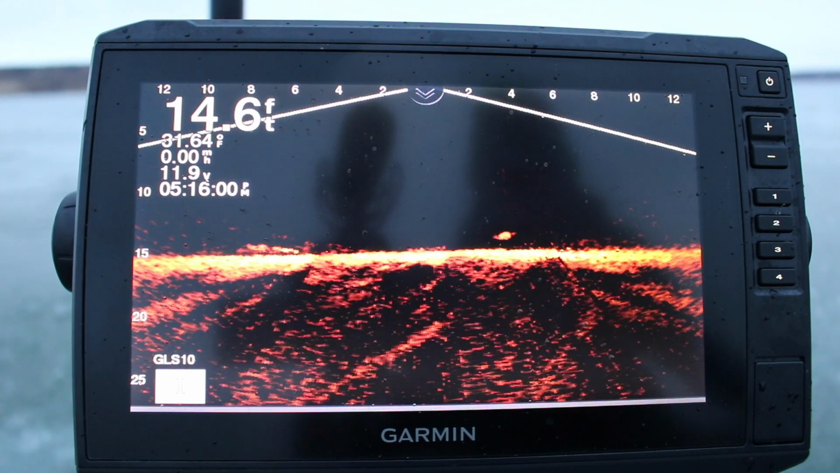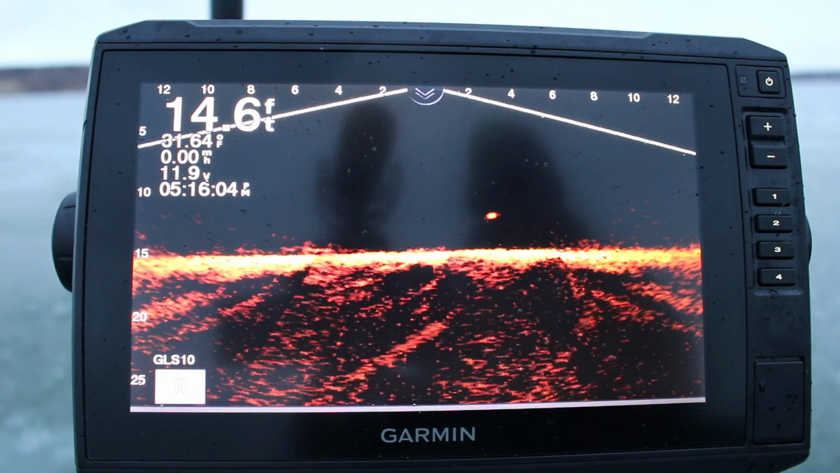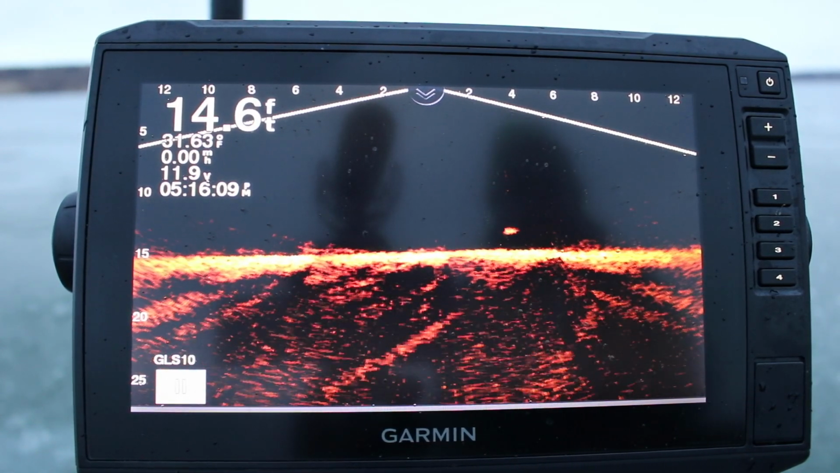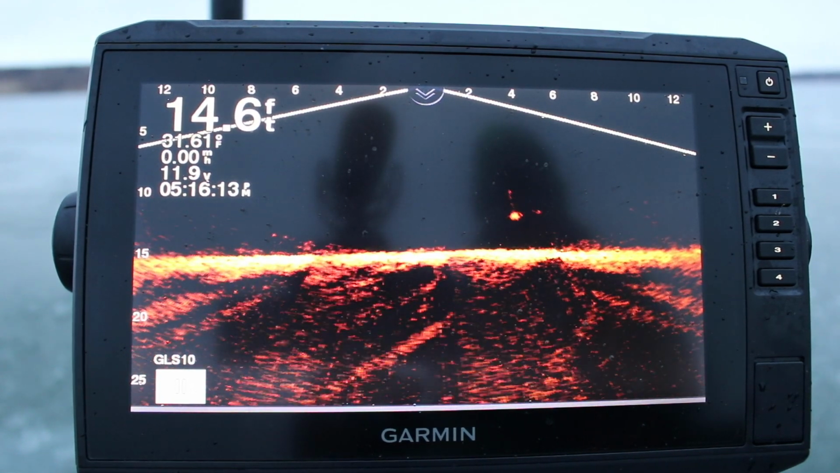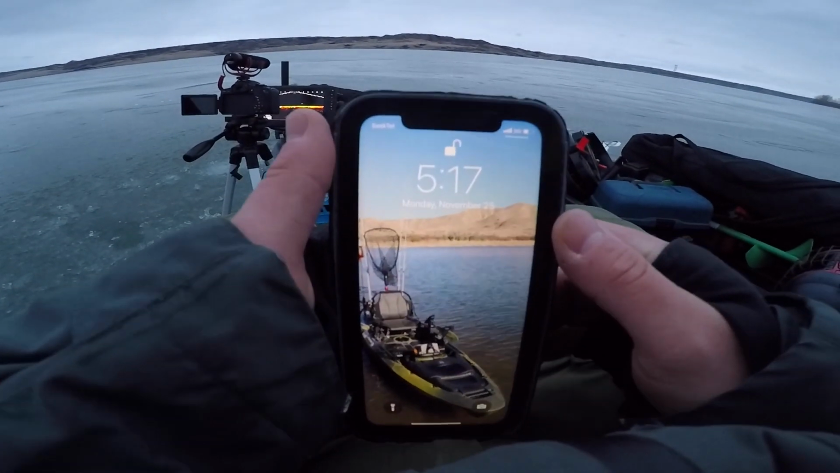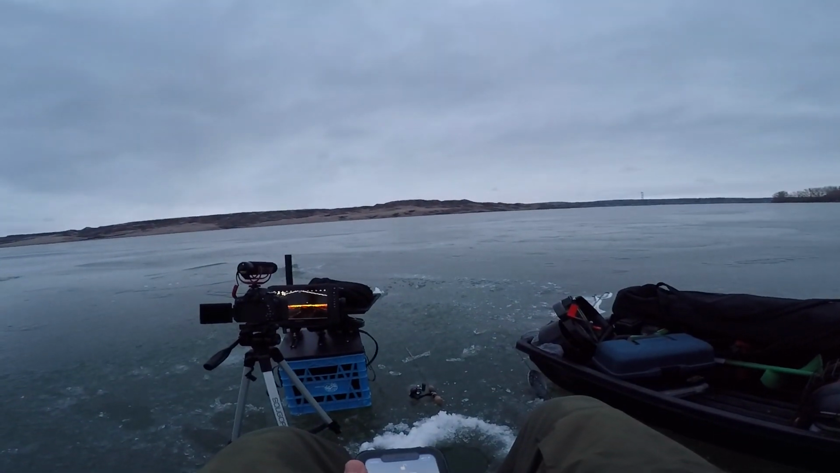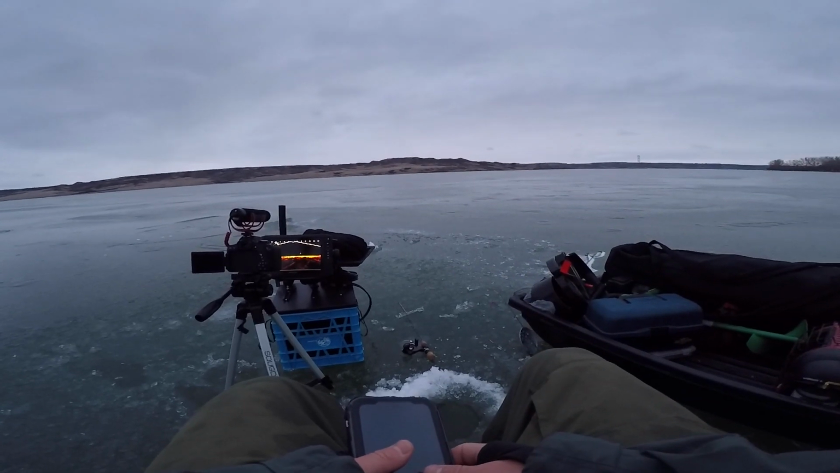Okay guys, right there you can see a fish cruising bottom. It's looking like a pike actually. I'm hoping he keeps coming. Look at the time, guys. It's 5:17 and it's already getting dark. Why is it getting dark at 5 o'clock?